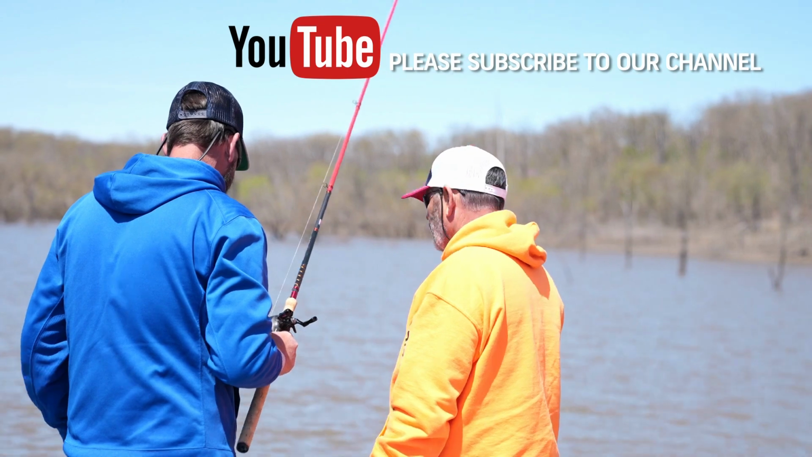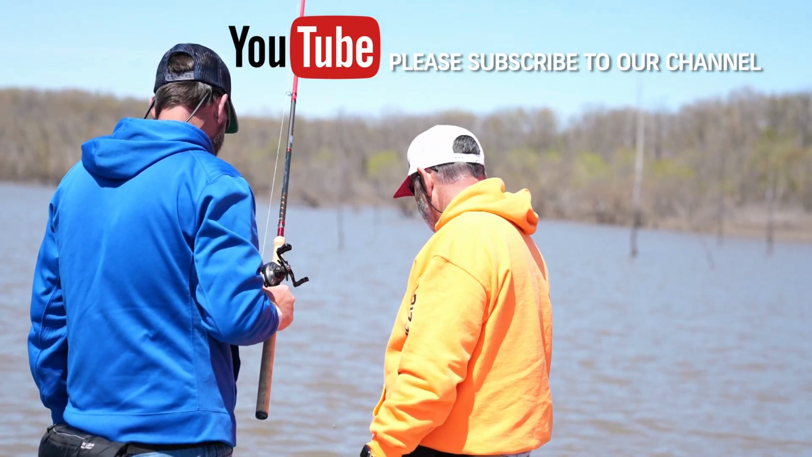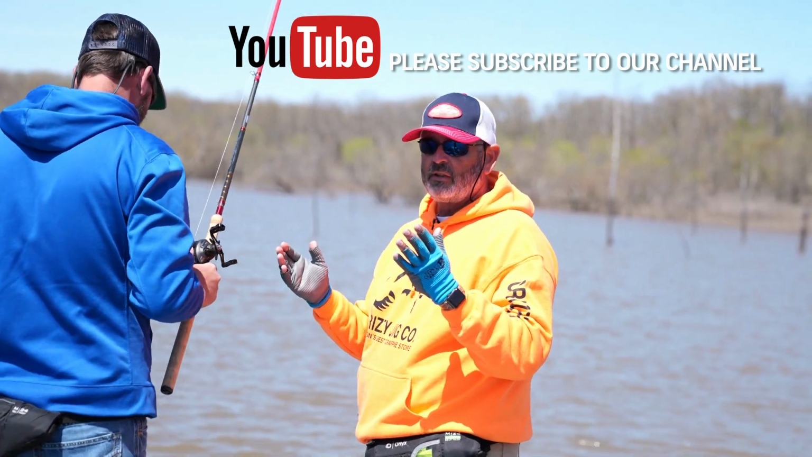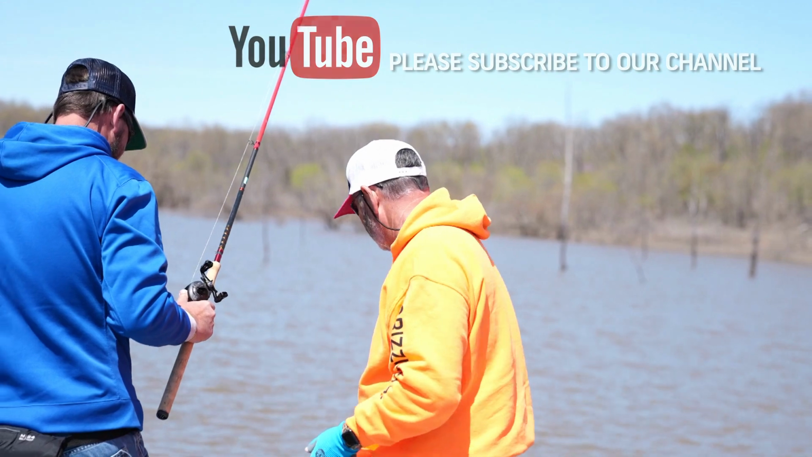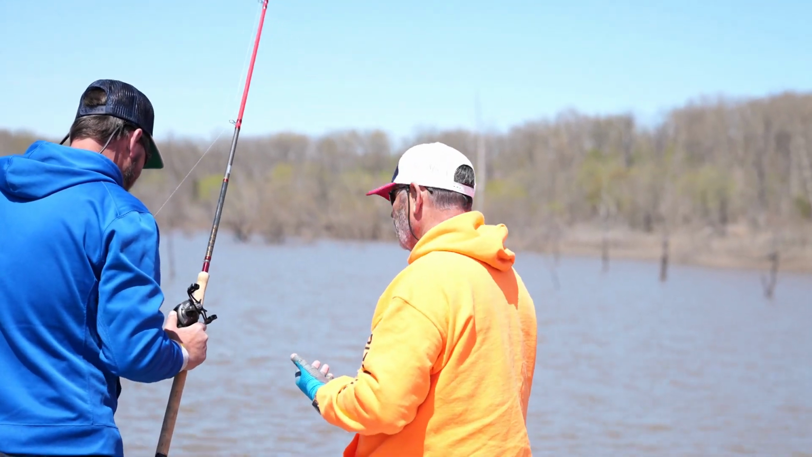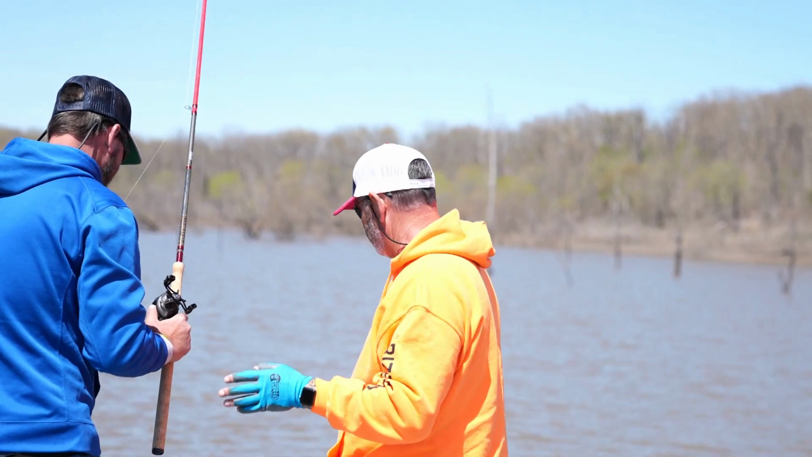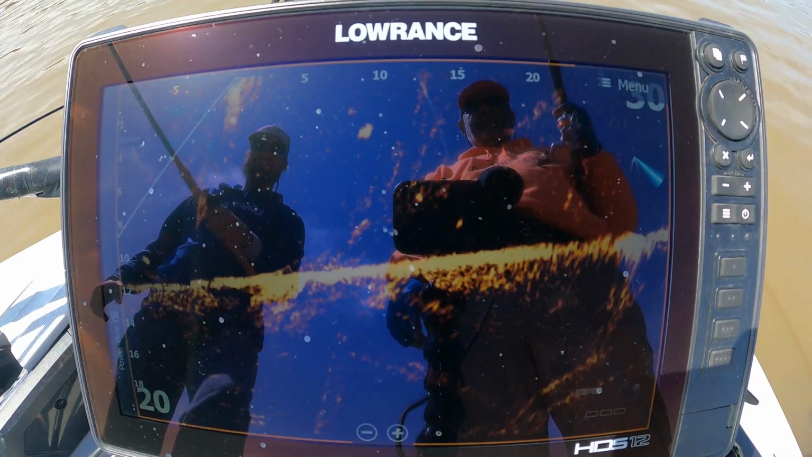Now, I mean, he could make it look real pretty like you see in simulators, but a crappie isn't the biggest fish, and if he's facing you, he doesn't have as wide a profile either. So it's always a good idea to just bump your gain up. It may not look as pretty, but it may be more productive, so you'll be able to see and find more fish.